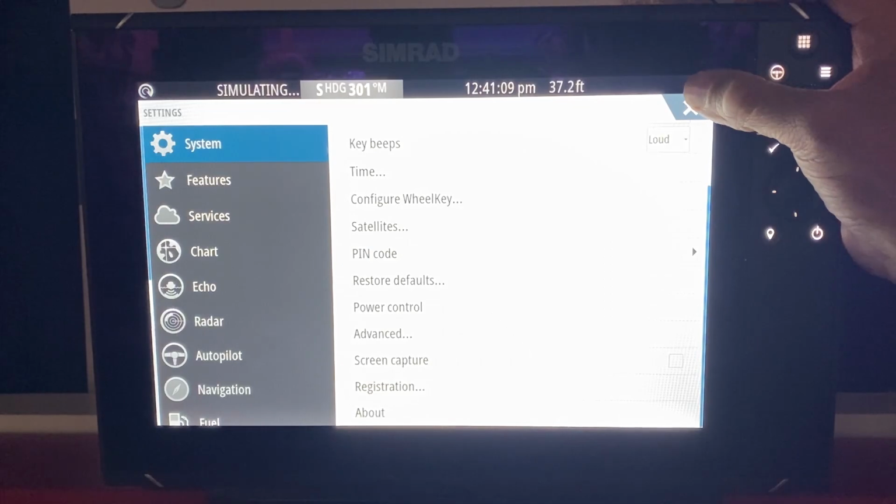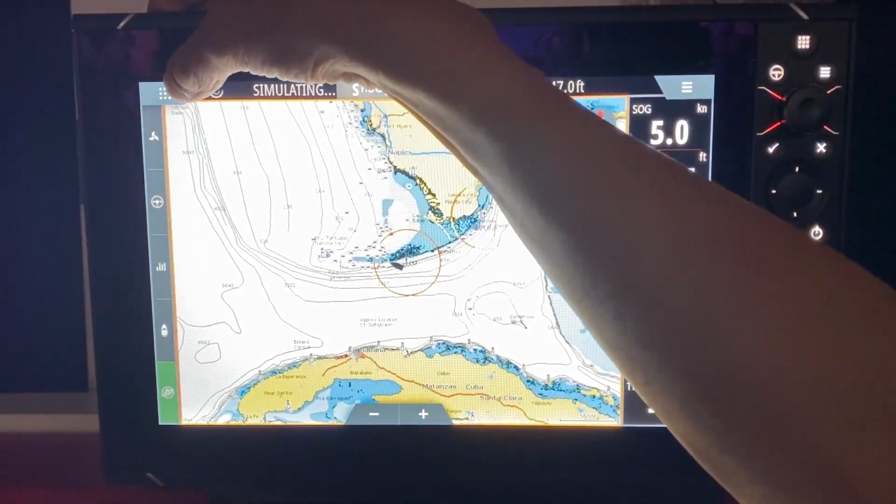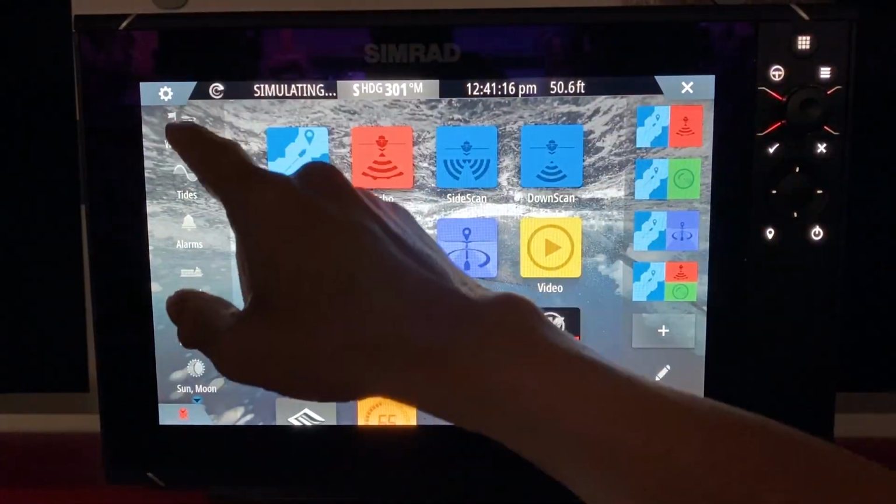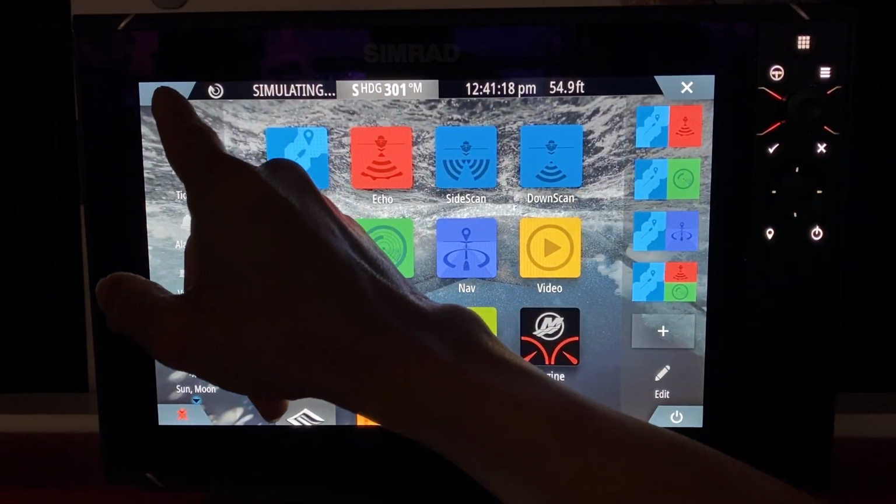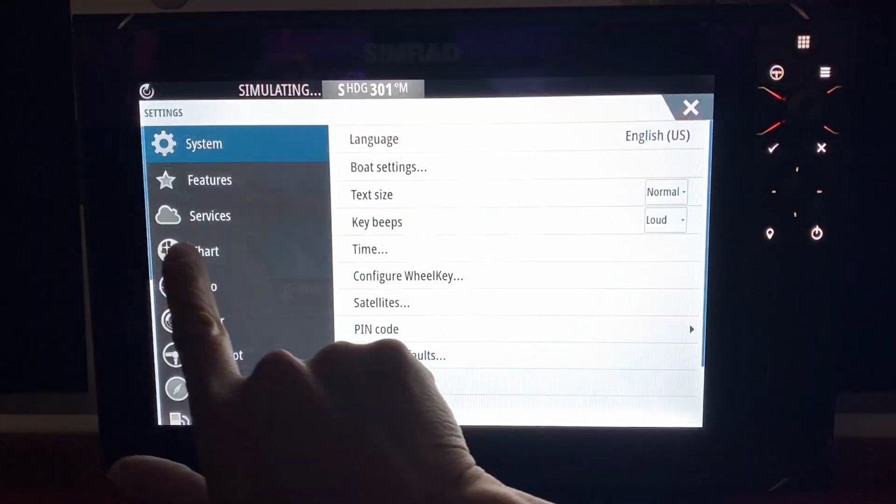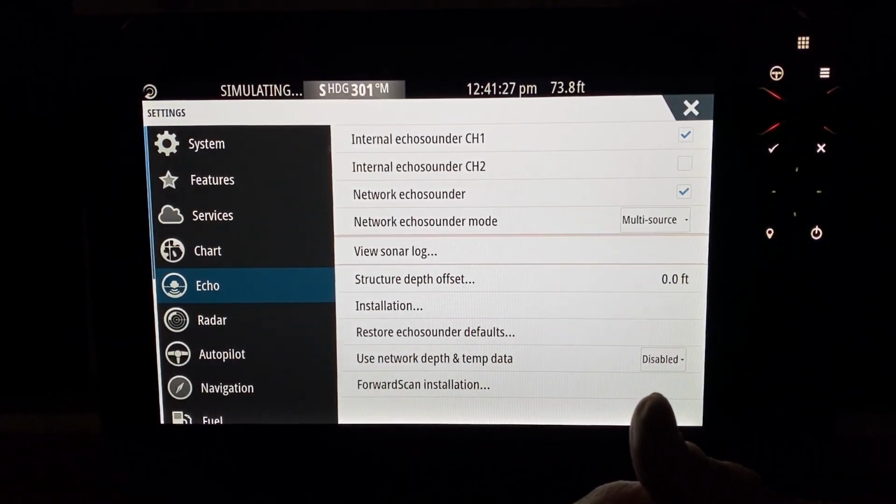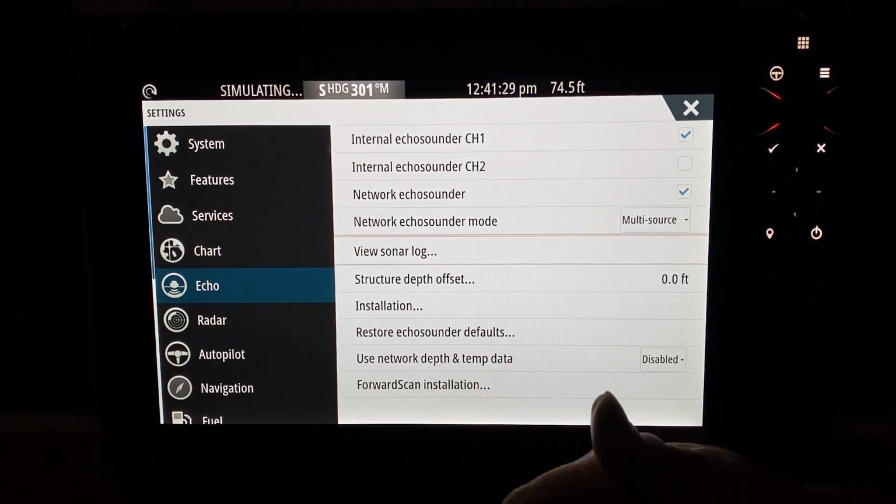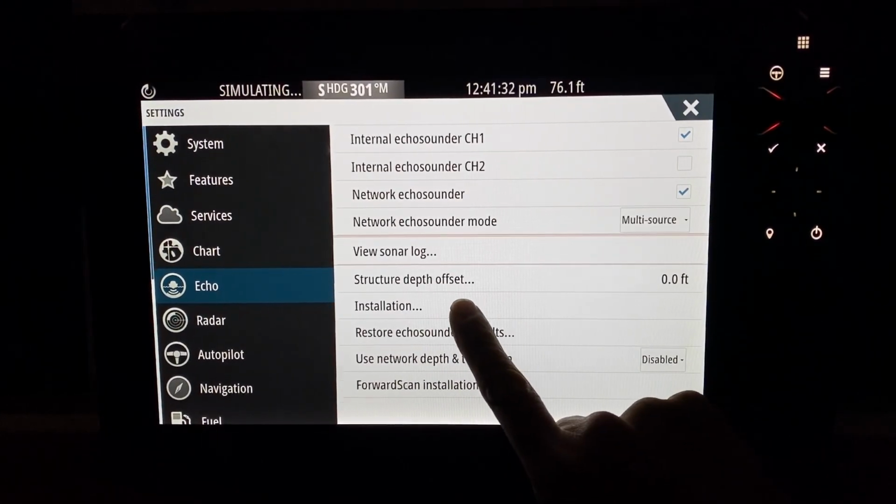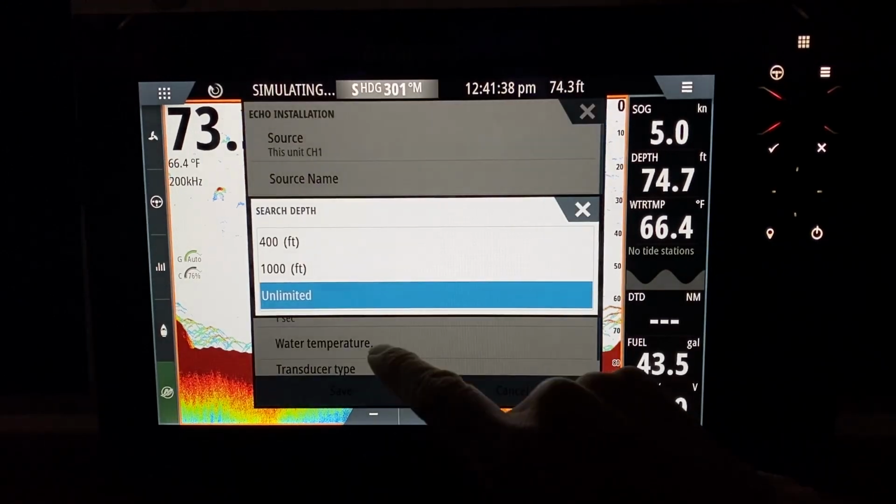So first thing we're going to do is set up the Fishfinder. So we hit the page, the menu button, which is the 9 dots. We're going to go to gear button. We're going to go to echo. In where we are located in Ontario, Canada, the deepest we fish is about 300 feet of water. So we go to installation and we have search depth.